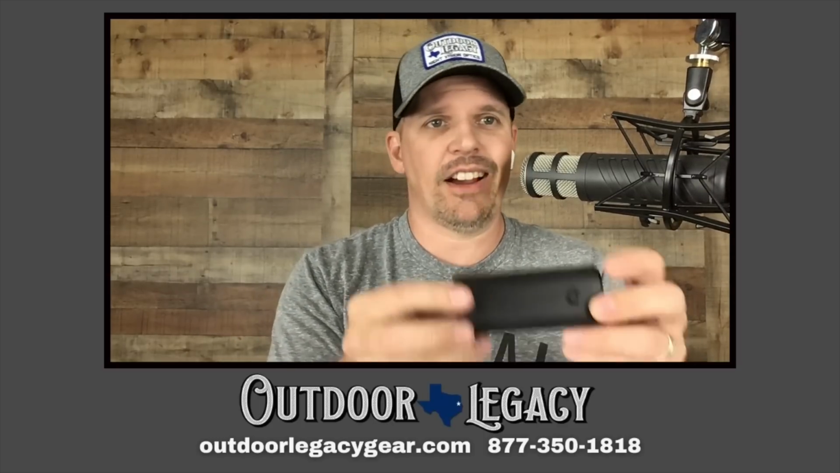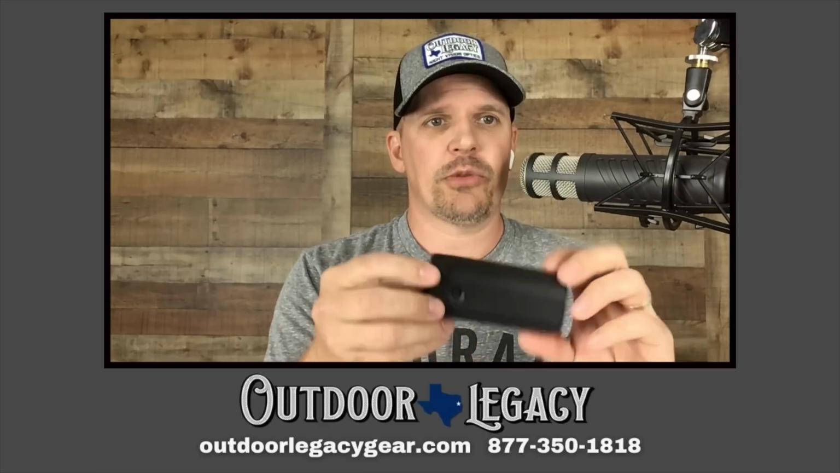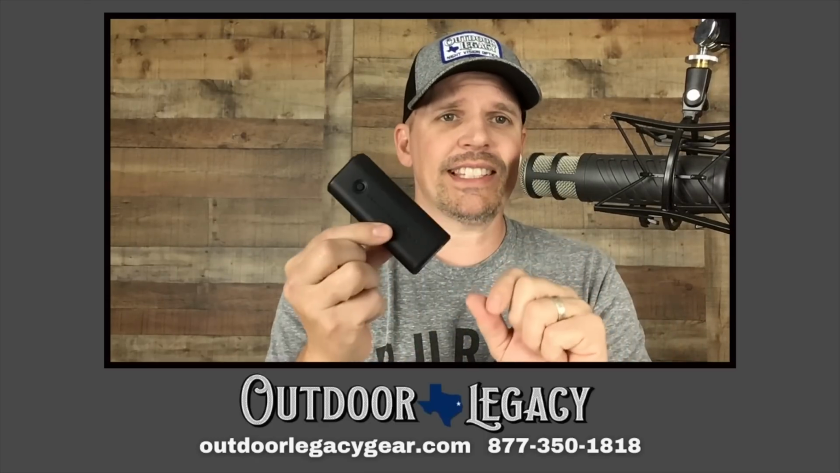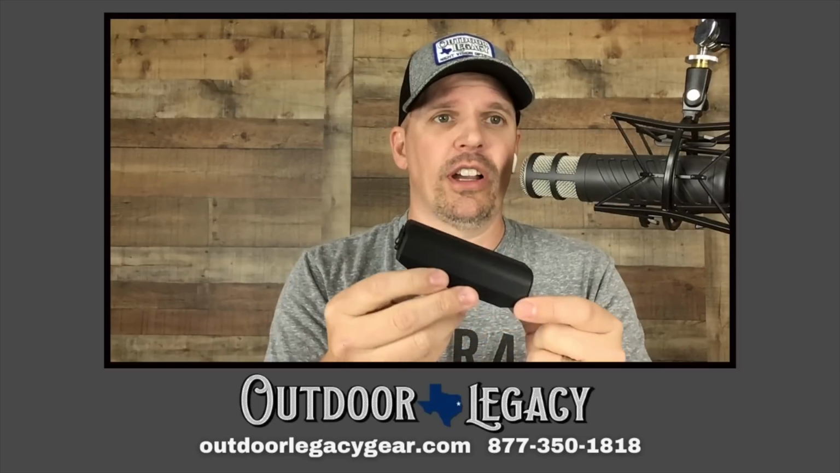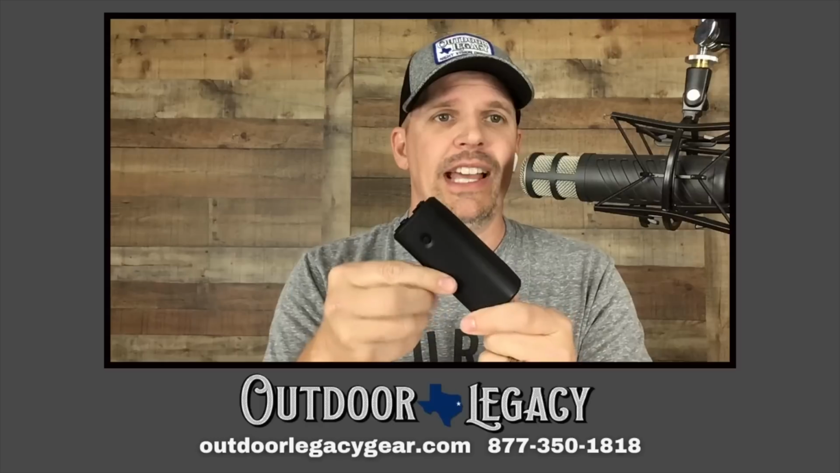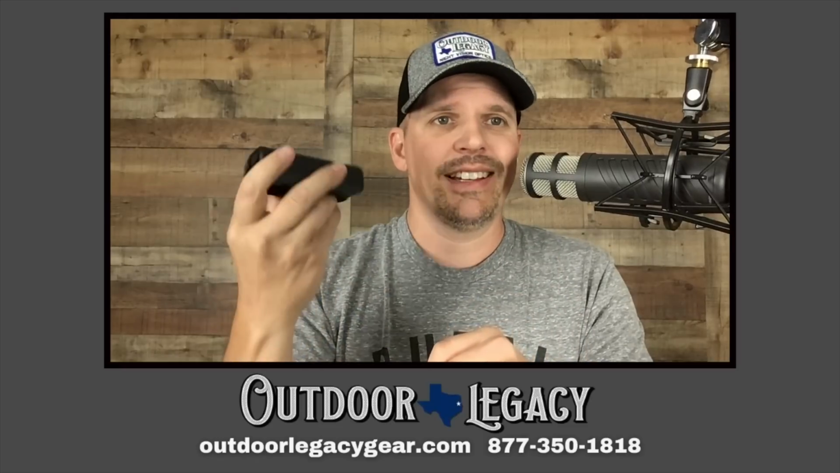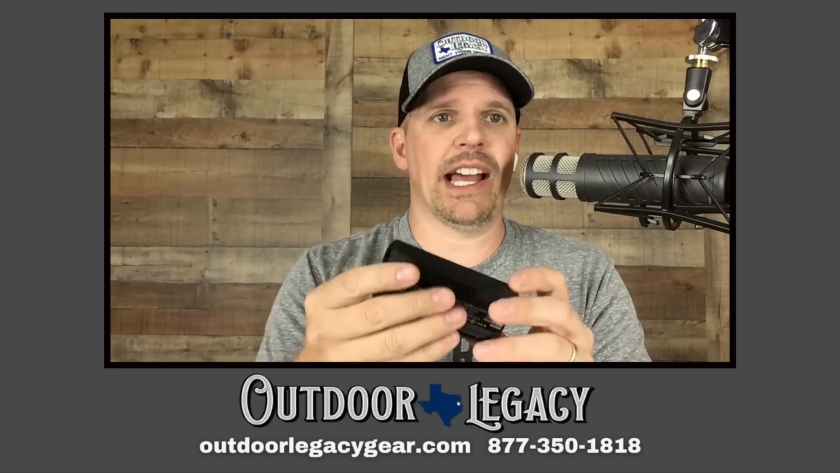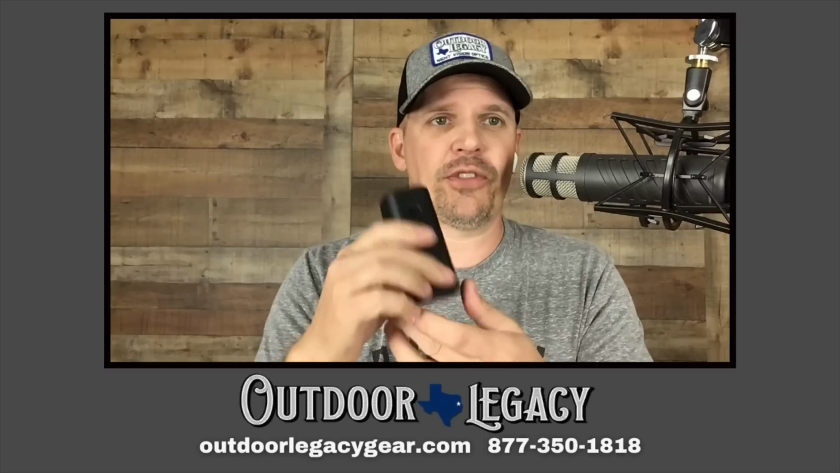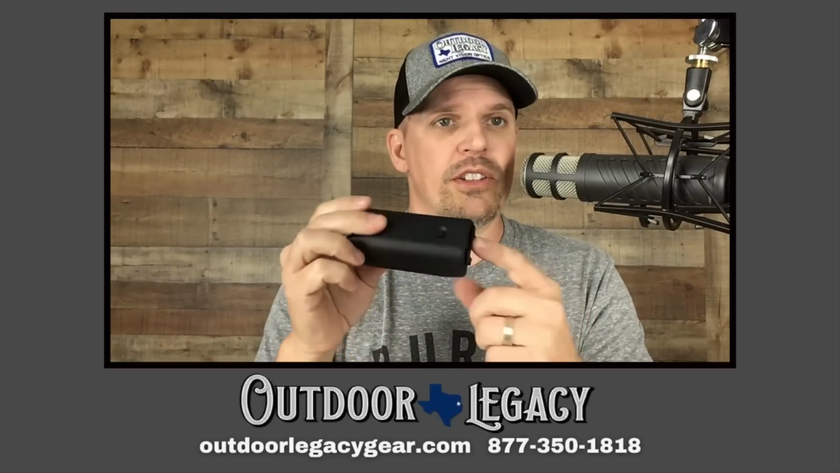I don't want to drag this out. I'm going to show this real quick. I was debating whether to even hold it up or not because we're running out of time. This is a Sightmark quick detach Picatinny rail adapter external battery pack. You can see it's very small. It's very lightweight. We sell these. They are $99, and we've had these for a good while. This is something that will work not just with Sightmark.